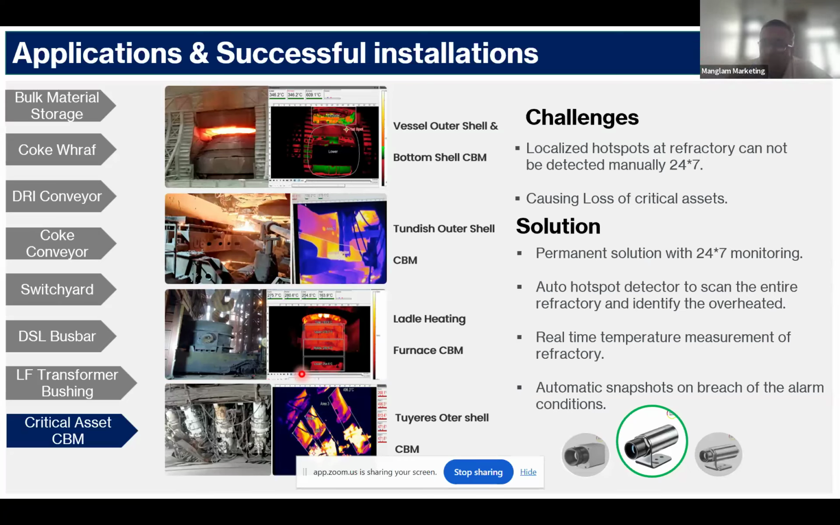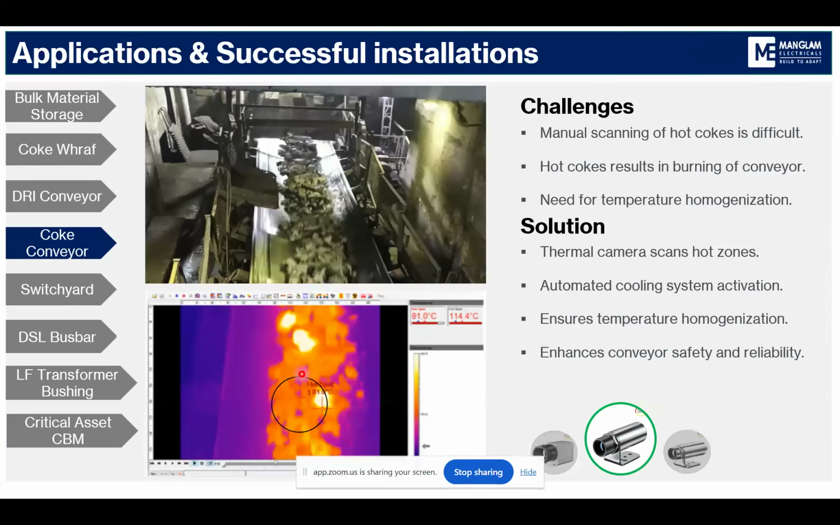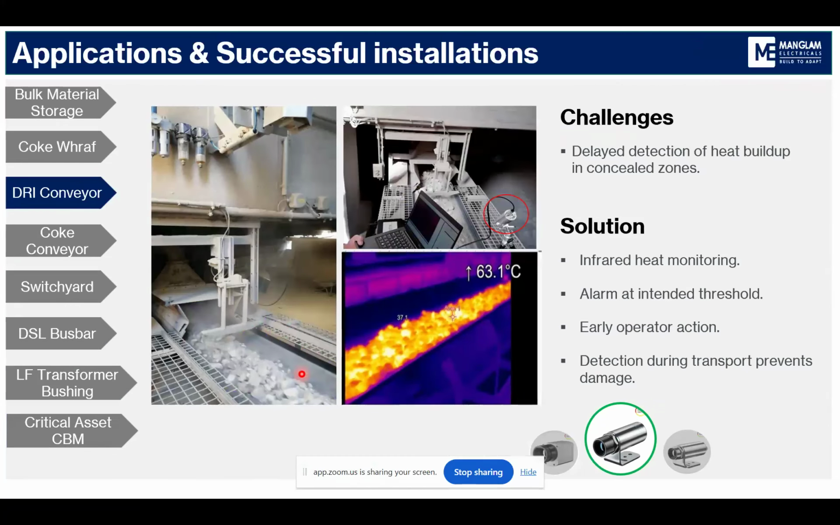Any questions? Yes, I have one question. Sir, as he talks about DRI conveyors, when we use linear heat detecting cable, what is the advantage of using these cameras over the linear heat detecting cable? We can also use the linear heat detecting cable, as they have the same application these cameras have. So what is the advantage of taking these cameras over the cable?